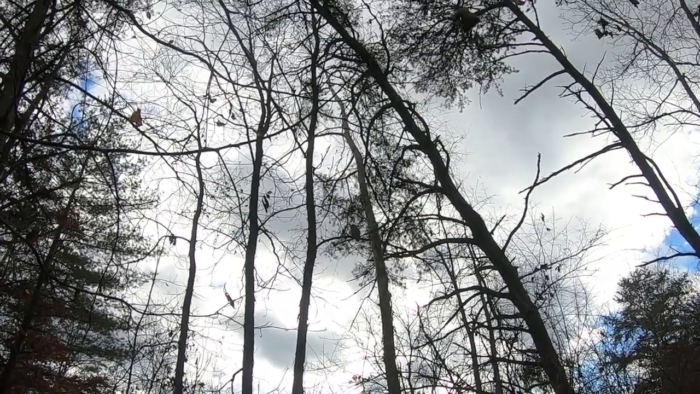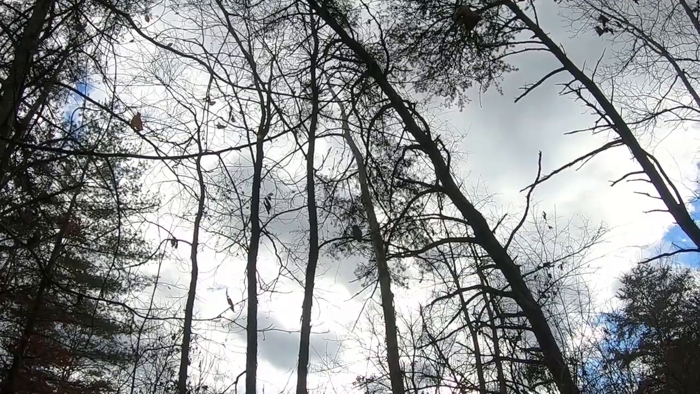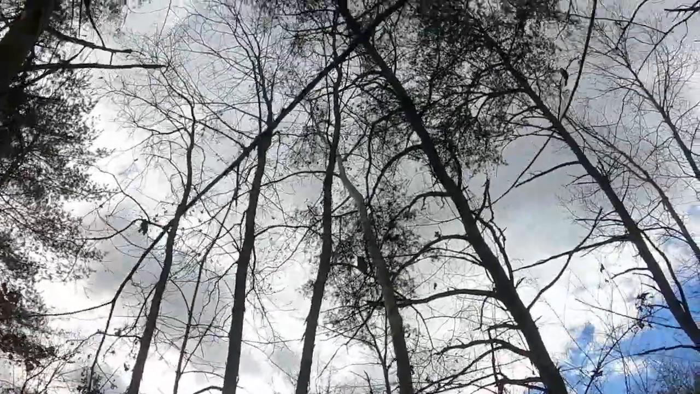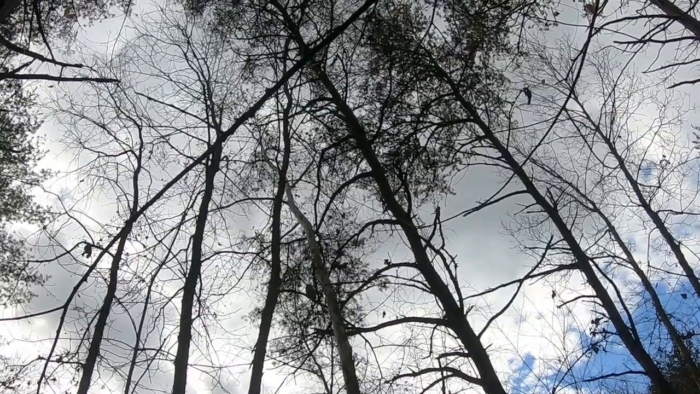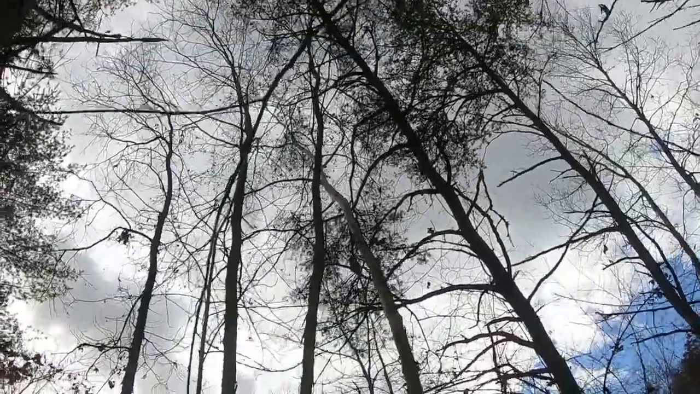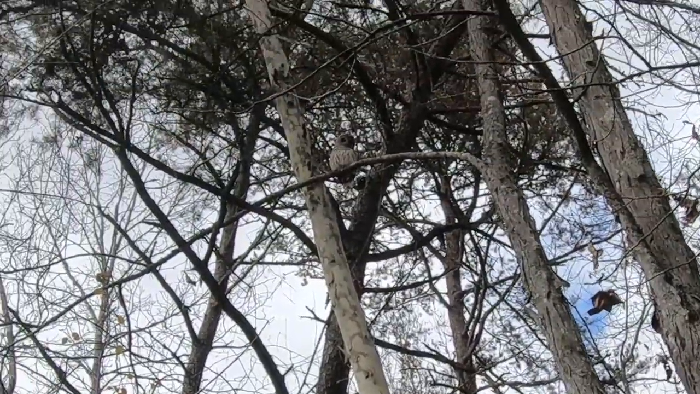Hey owl, you ain't a bit afraid of me, are you? You are a big old owl. Wish I had my good camera. You were so cool looking. Good Lord, I wish I had my camera.